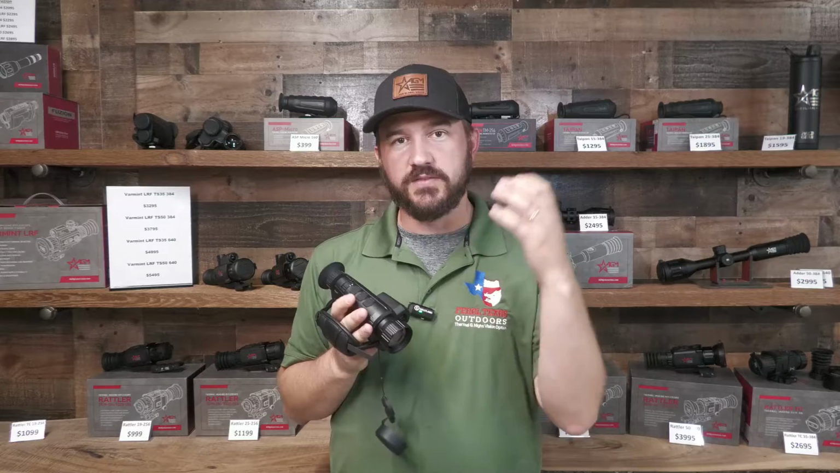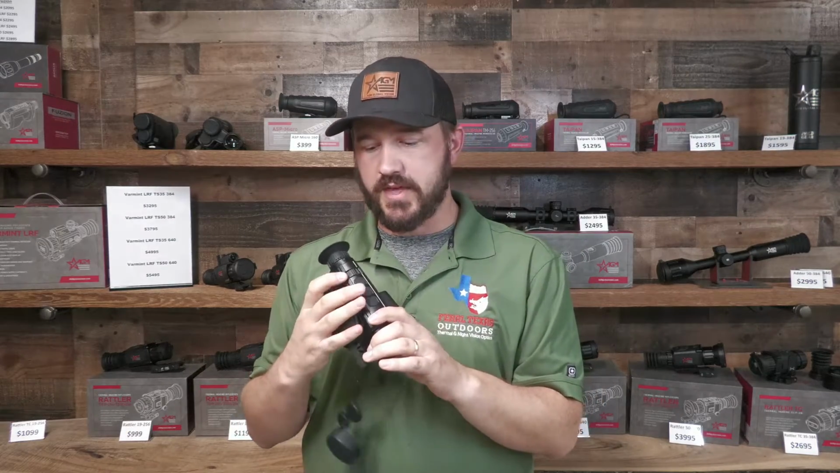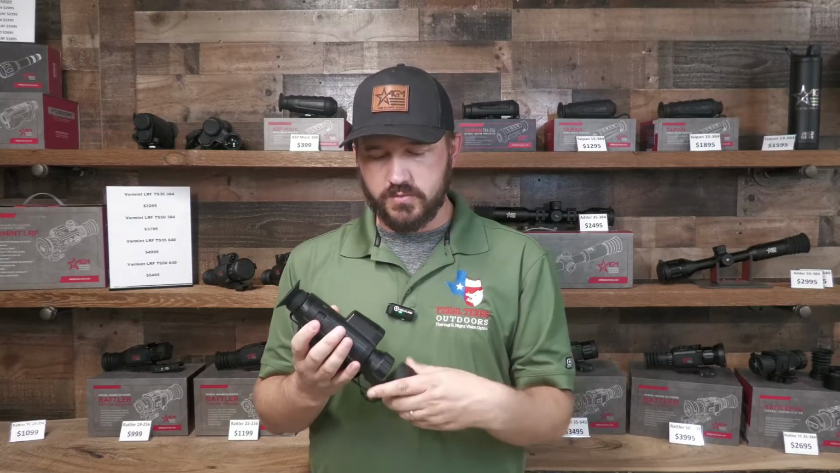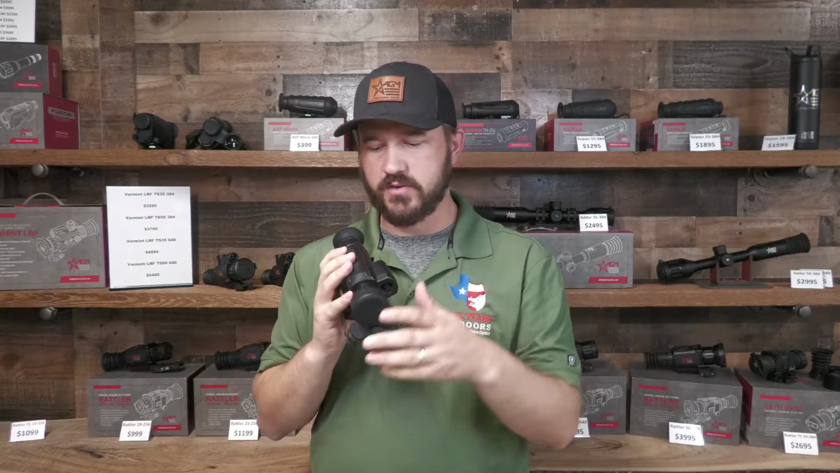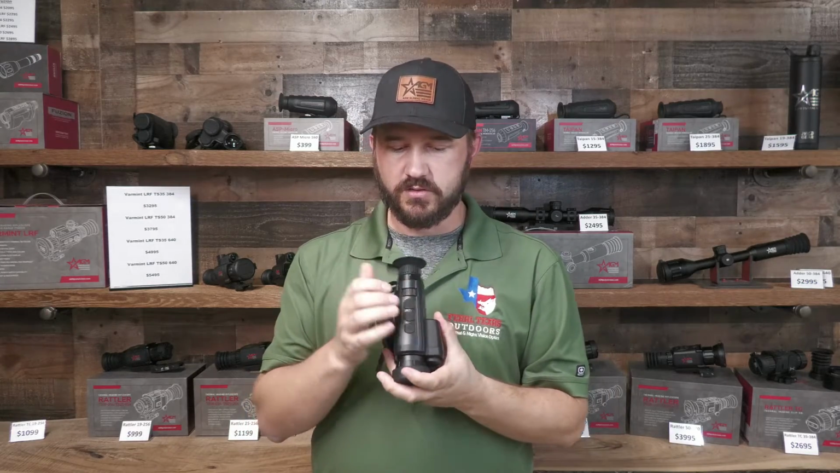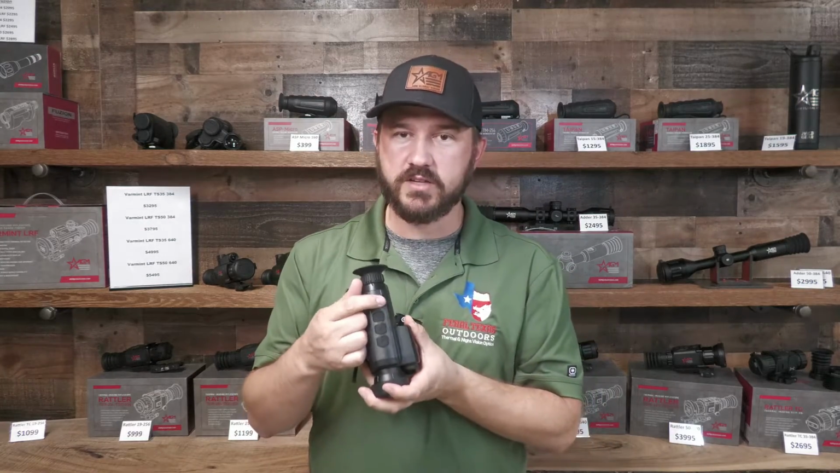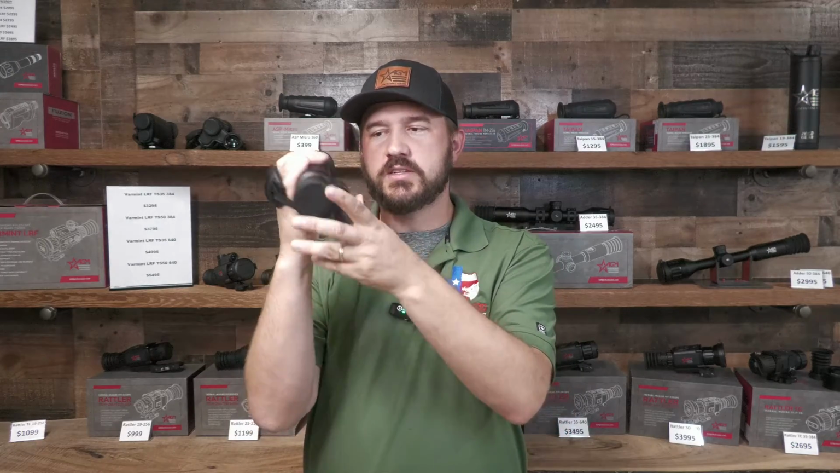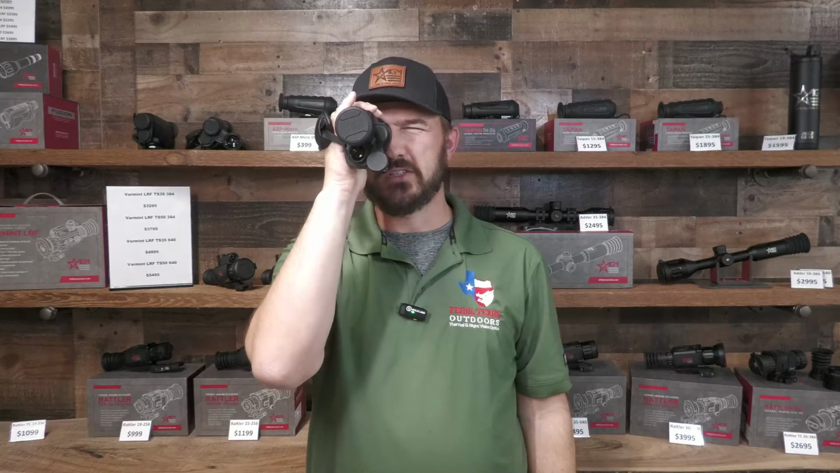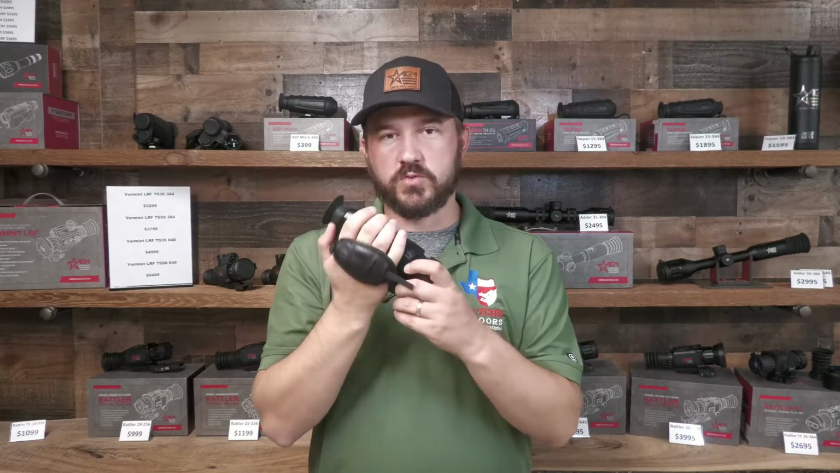And the sensitivity of that and the overlay is actually adjustable within this unit, so you can play around with that. As far as zoom, we do have a laser rangefinder function. We've got our laser right there, we're going to shoot out, go laser, and then zoom. The zoom wheel is right here on top. It's made for one hand usage, being able to zoom in and zoom out just like that. So this works really well.